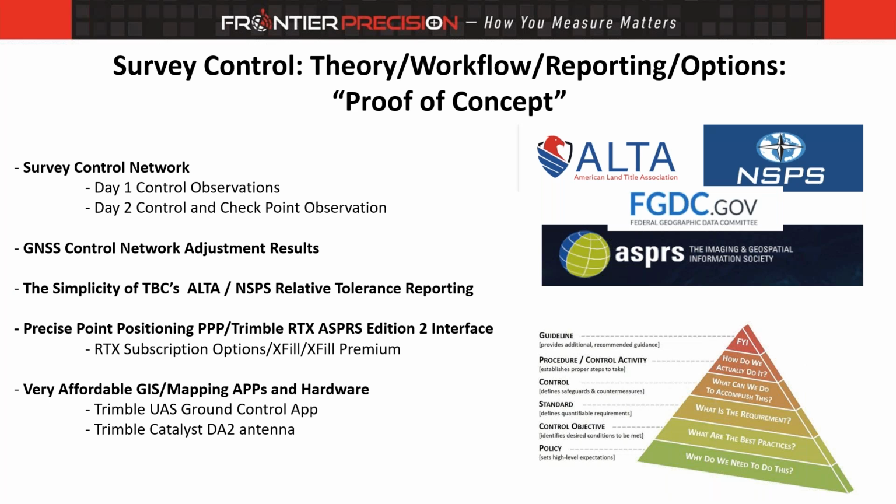I don't want to bore people with a bunch of statistics, but in order to create a foundation, there are, as you can see at the top, entities that have been in practice of creating standards for a very long time. I remember as a young surveyor back in the 70s, we had no technology.